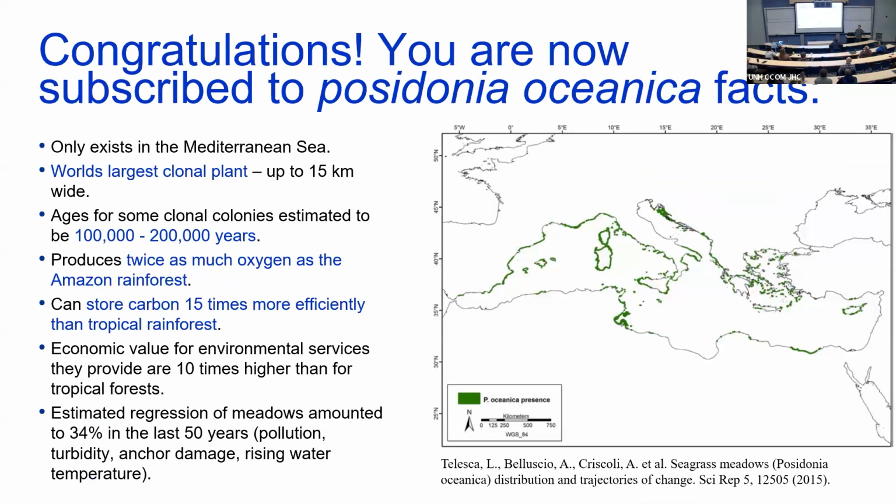Okay, congratulations. You're also signed up to Posidonia oceanica facts. Posidonia oceanica is a seagrass that only grows in the Mediterranean, but it grows everywhere along all the coast. And this green here is from this paper. This is all the places they've noted it. It actually grows everywhere, but this is where it's been noted.